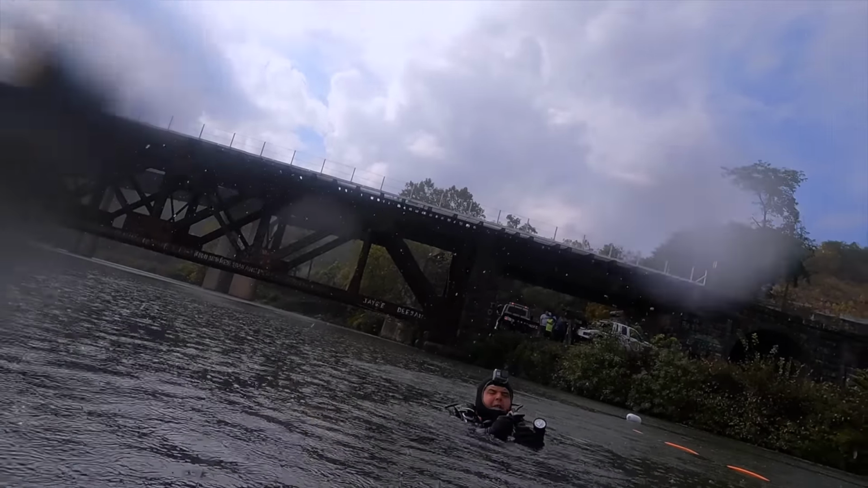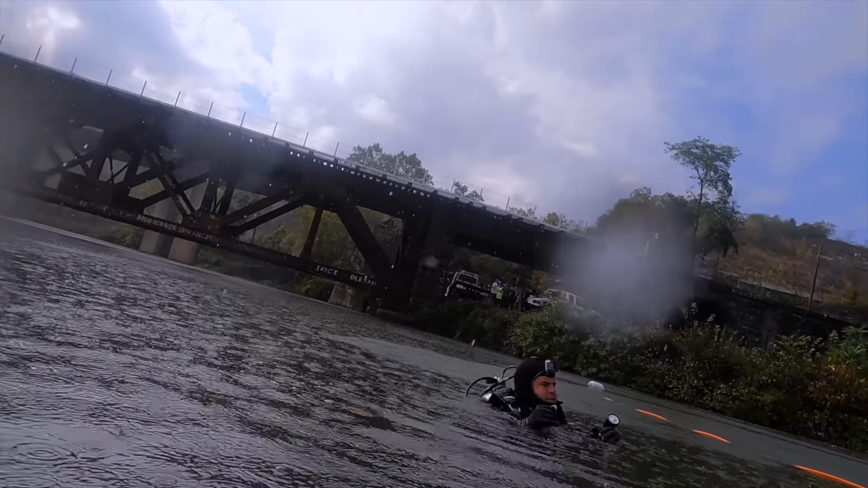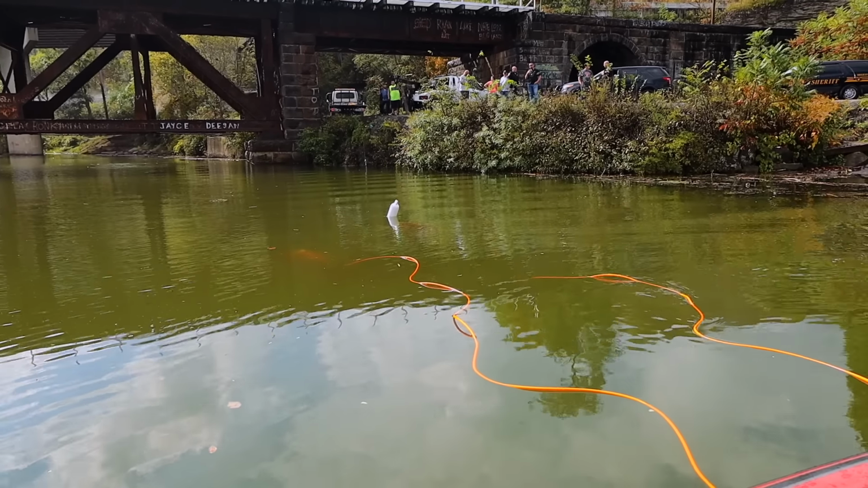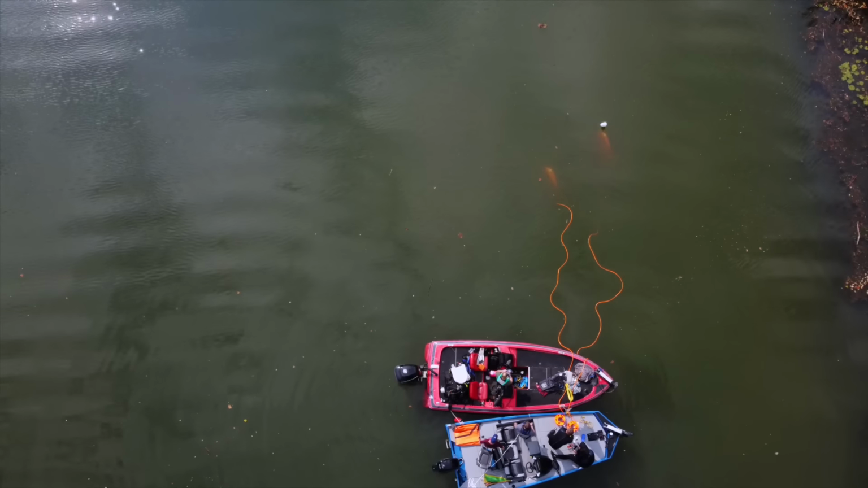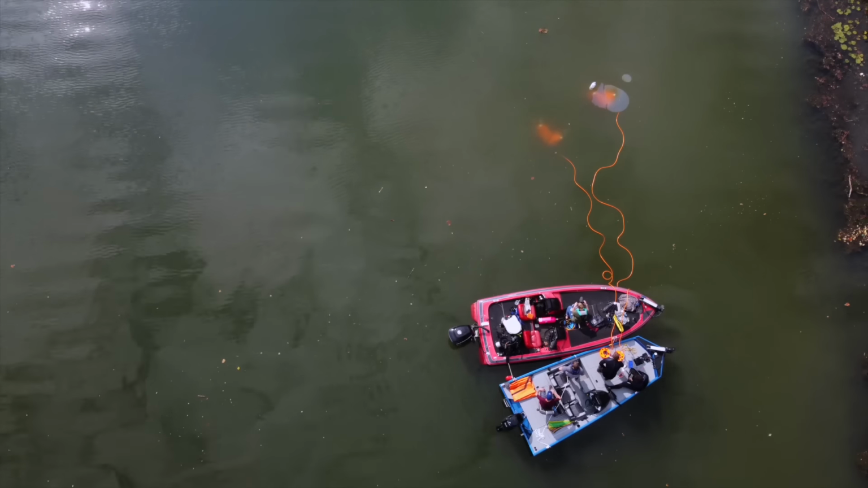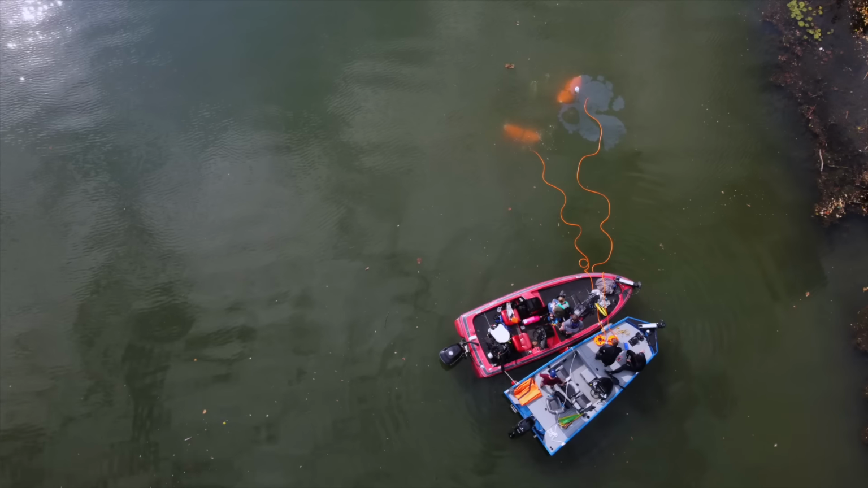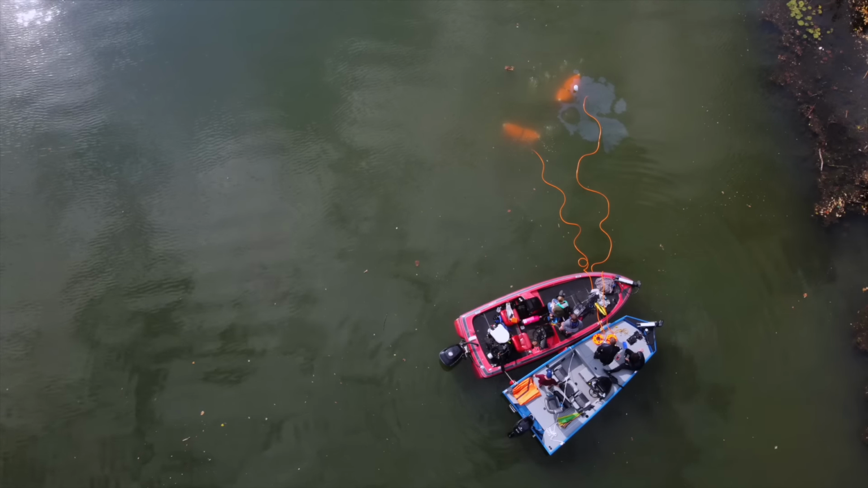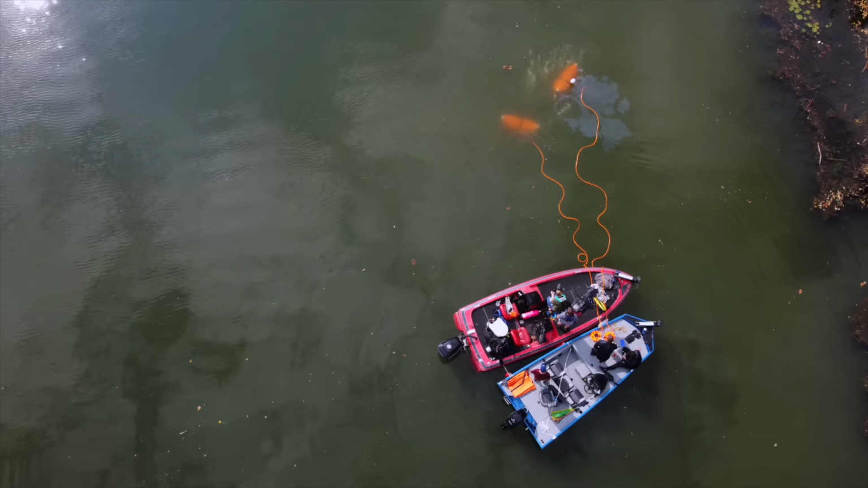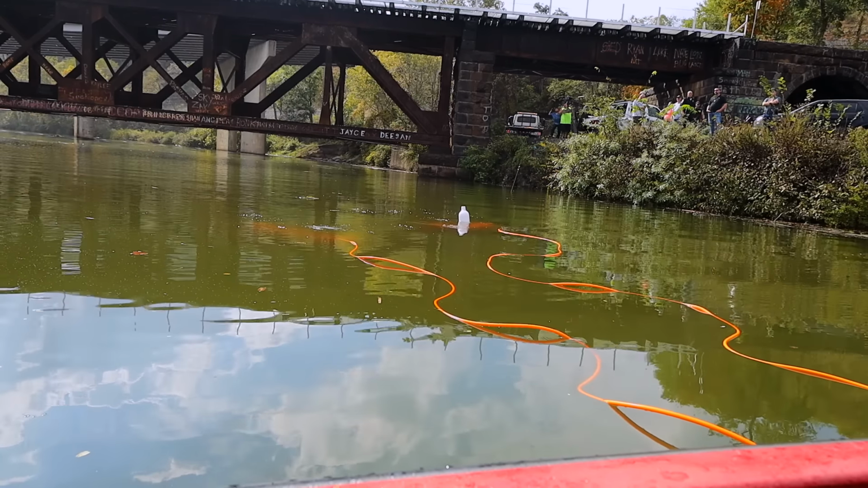Up and I'll apply the pressure. I want to be able to control the ascent of that car. Okay? All right, air's going in. Car's floating. Give it a tug.